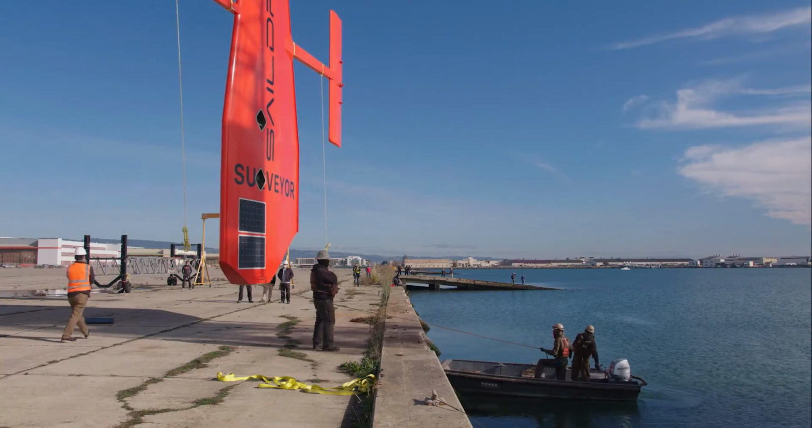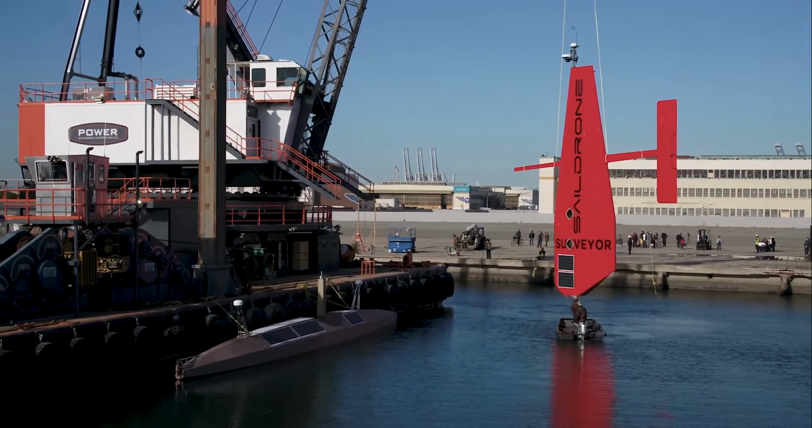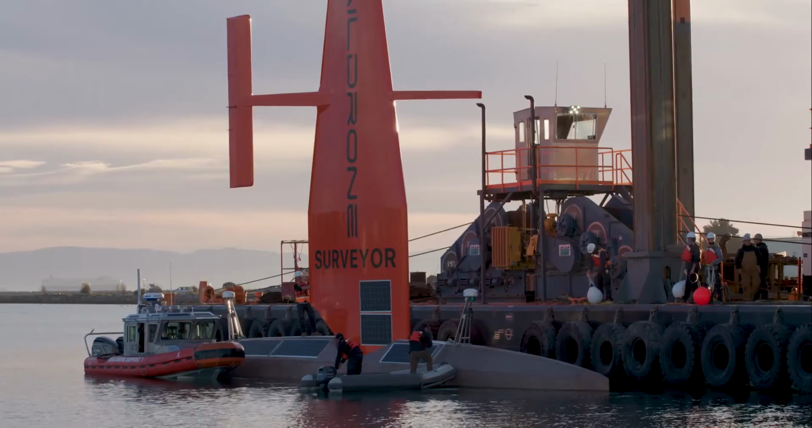Anything we can do to increase that efficiency with which we can map would greatly increase the chance of our getting it done. And that's why we're so intrigued with the use of Saildrone, which offers a much more efficient way to map large areas of the ocean floor.